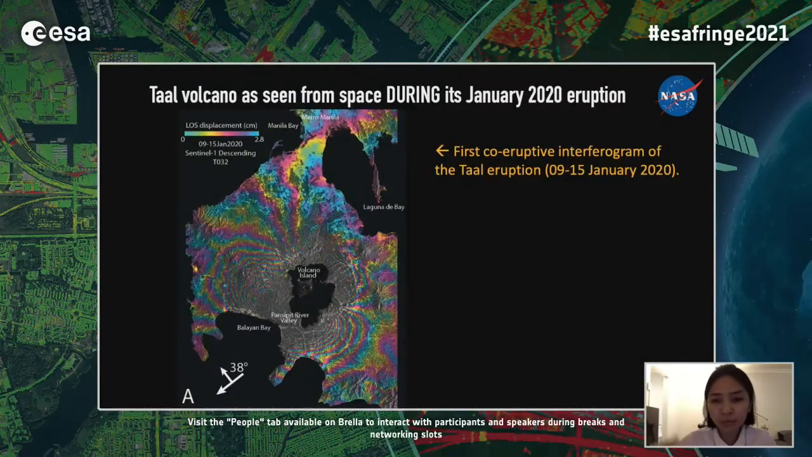So going back to the crisis response story on January 15, the Sentinel-1 in its descending orbit was scheduled to acquire the data over Taal, and this acquisition was very important because this would allow us to produce the first co-eruptive deformation map, and this will also allow us to assess and have a better understanding of the current volcanic state.